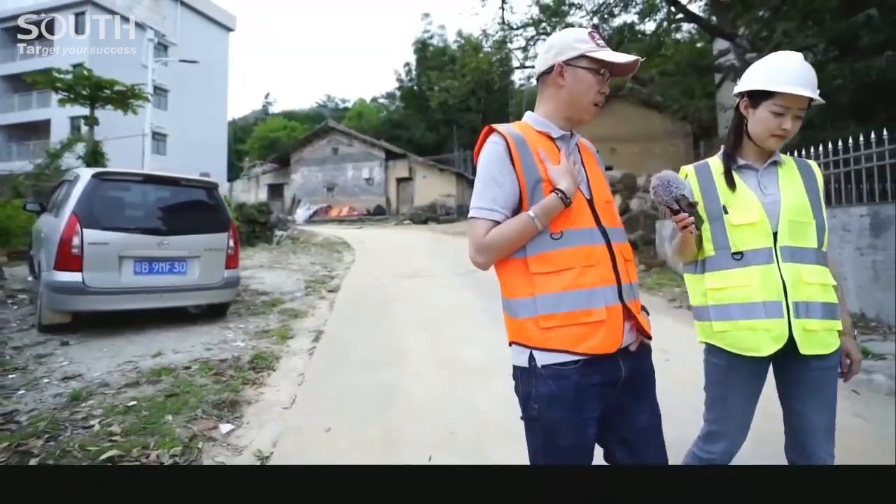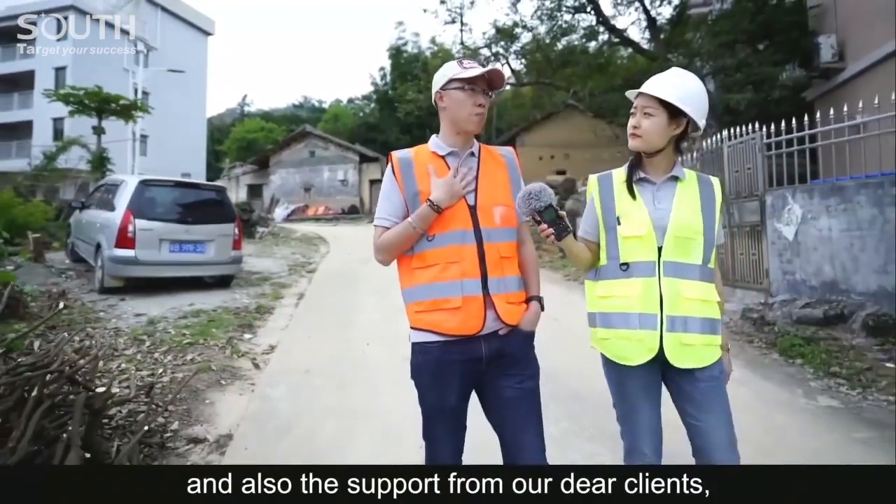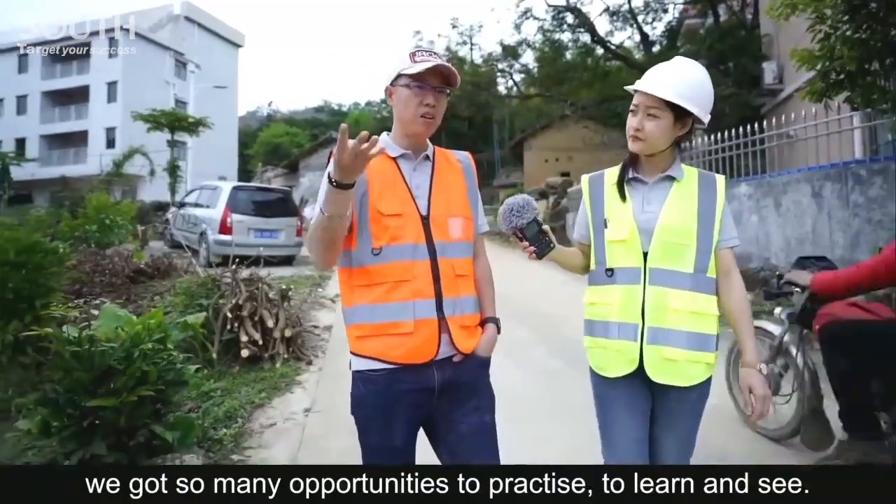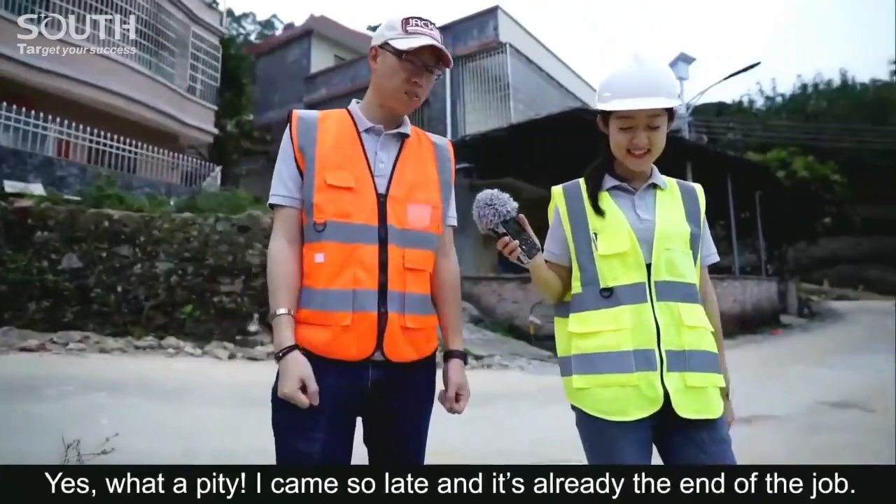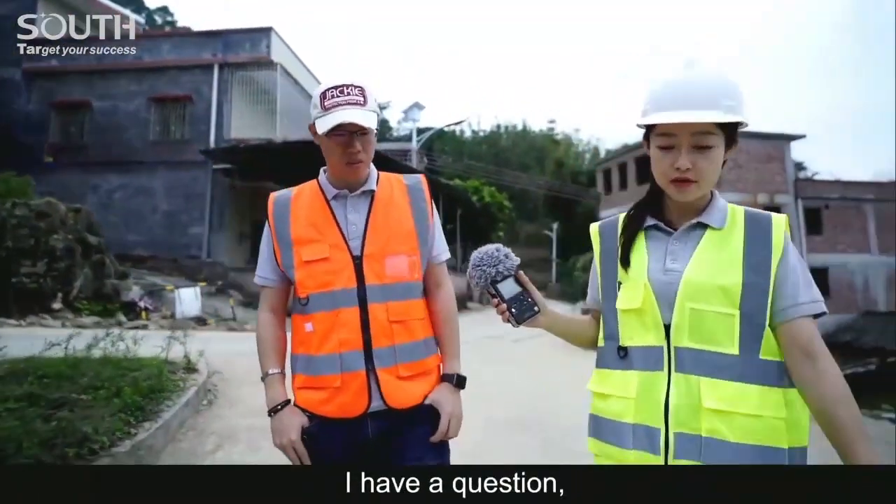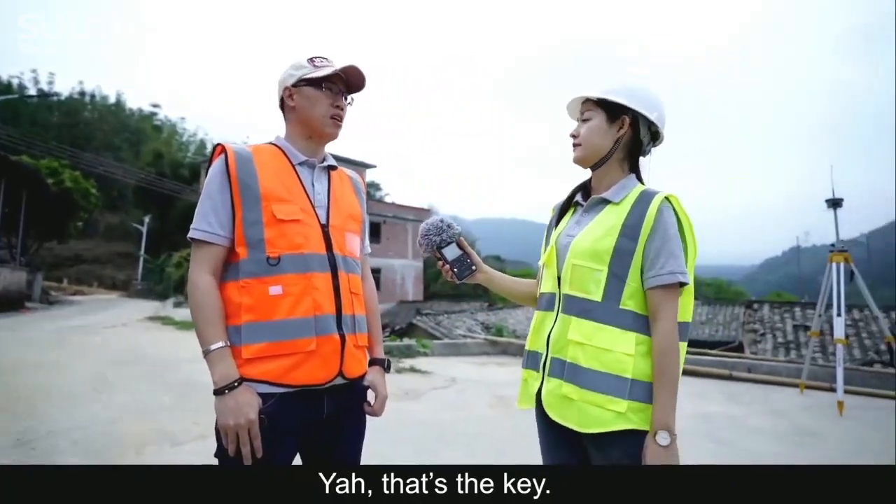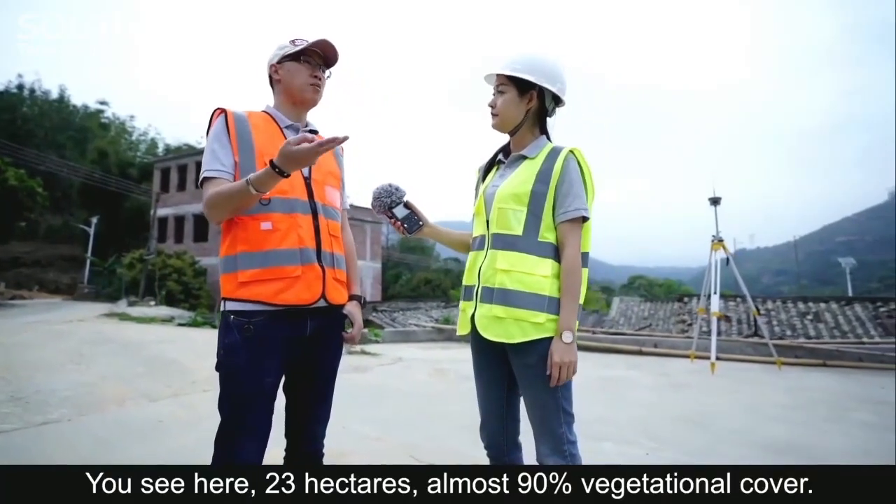I have a question. How long will it take for our Z-Lab team to submit all the deliverables? Deliverables, yeah, that's the key. You see here, 23 hectares, almost 90% vegetational cover. We don't have a lot of ground objects to vectorize and put into the map. According to my experience, our colleagues need maximum 2 days for the point cloud classification, DEM generation, and orthophoto map production. Still, they need another 2 days for the vectorized mapping.